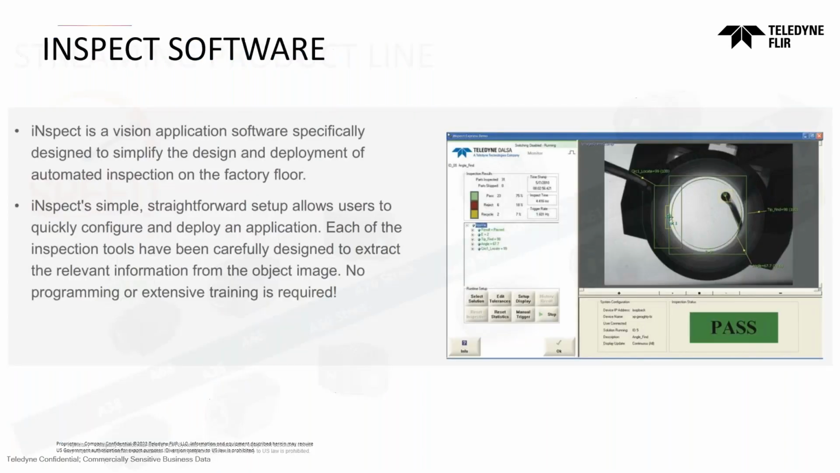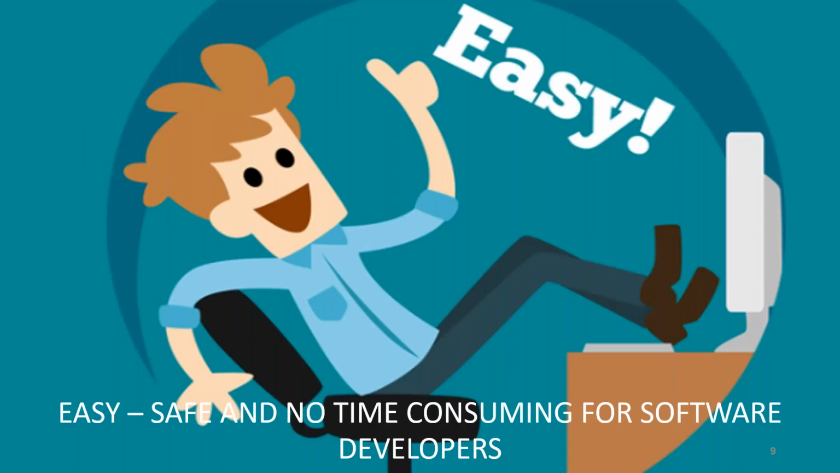Recently, we introduced InSpect software for customers who want to develop by themselves some custom application. The goal of InSpect is not to replace a dedicated custom software design solution. It's not powerful enough to do so. The aim is to fulfill basic requirements or to perform an easy prototyping. Make it easy. That's the purpose of our engineers when they developed those cameras.